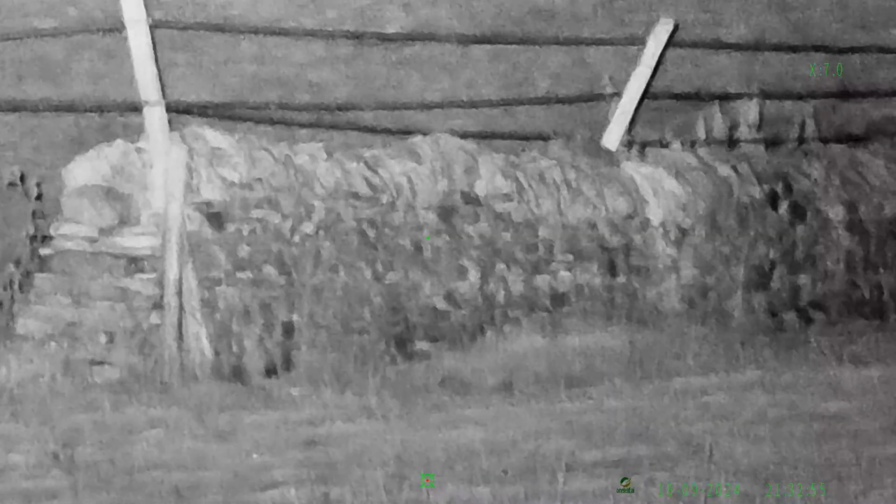Right, well I'm going to nip back to the truck and switch over to the .22 LR and the Hikmicro 4K LRF and the SRX and get some bunnies shot.